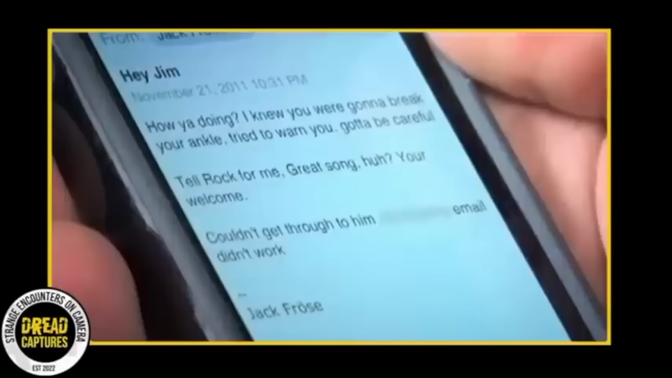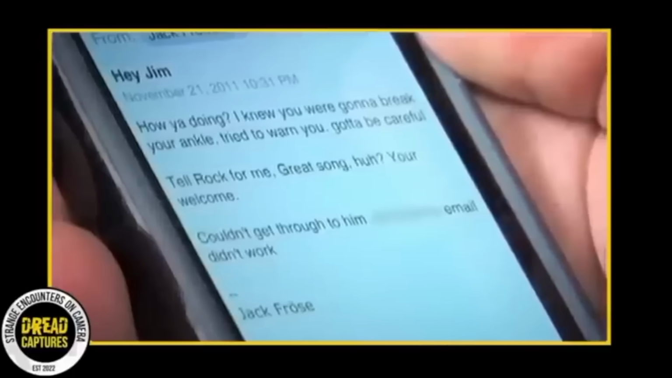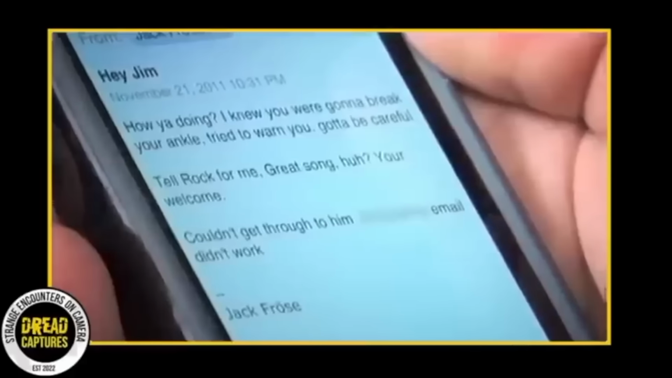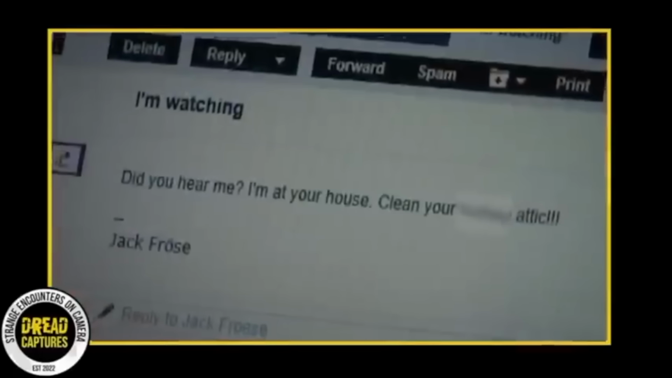The most out there idea is that Froese was reaching out from beyond the grave. Of course, this goes against logic, but is something those who believe in the supernatural might think possible. What really happened with these emails is still a mystery. It could be a clever trick, or maybe Froese really is trying to reach out from the grave. That would be amazing. As for my story, I'll keep it quick.